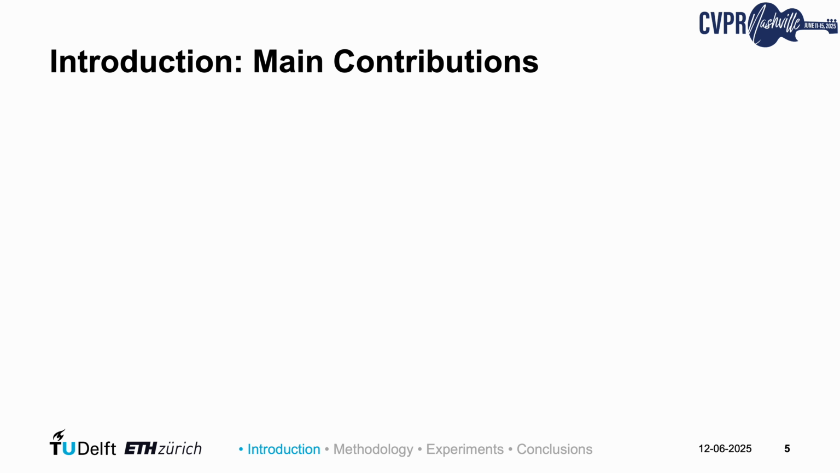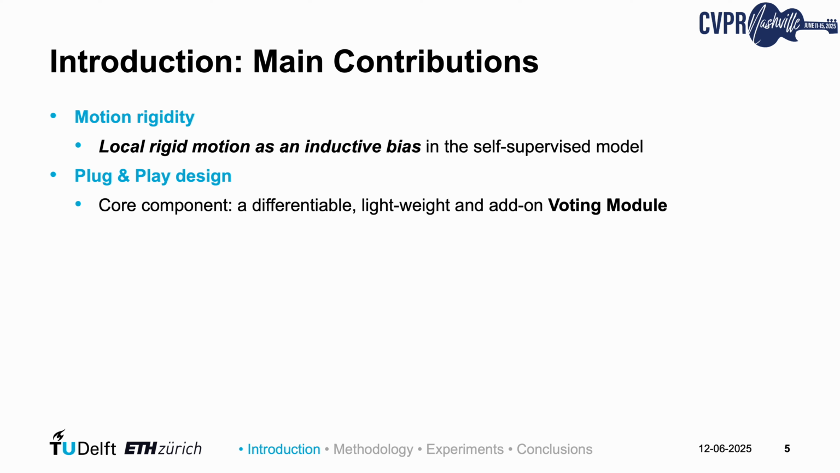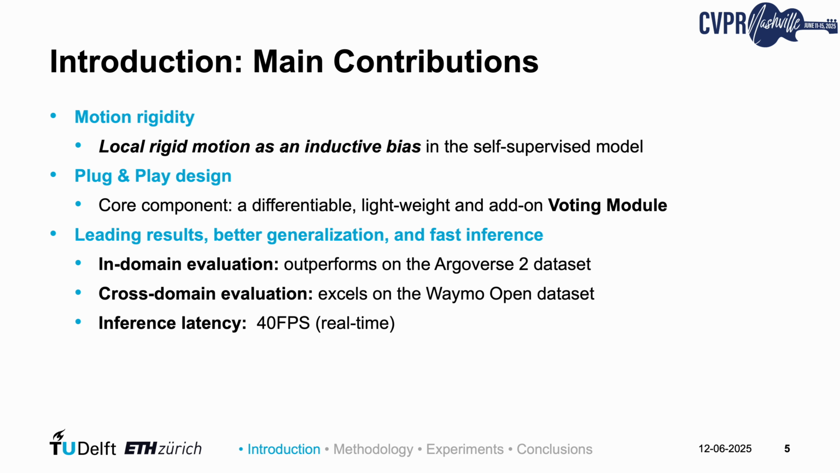Our main contributions in this paper are threefold. First, we propose VoteFlow, which directly integrates local rigid motion as an inductive bias into the network design of a self-supervised scene flow network. Second, our core component, a lightweight, differentiable voting module that can be used in a plug-and-play manner with any mainstream model. Last but not least, VoteFlow outperforms existing methods on the Argoverse-2 dataset, generalizes effectively to the Waymo dataset in cross-domain evaluation, and maintains real-time inference at approximately 40 frames per second.